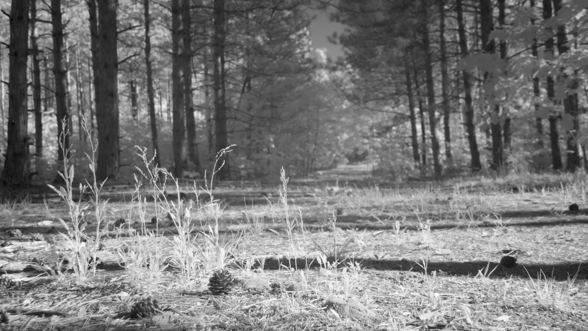So here's an example of how I use the 3 C's in other images that I've shot. The first shot is from Waikiki Natural Area in Lowell, and this image I wanted to convey how fragile the natural area is and how resilient it is as well.